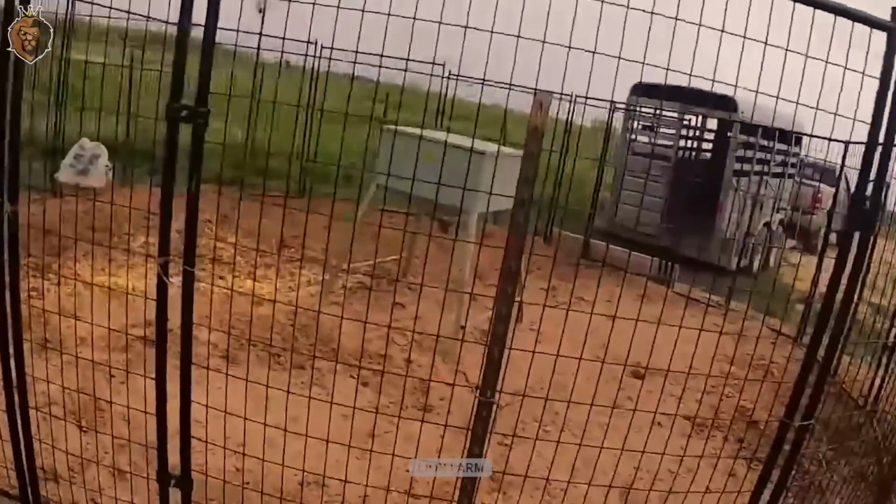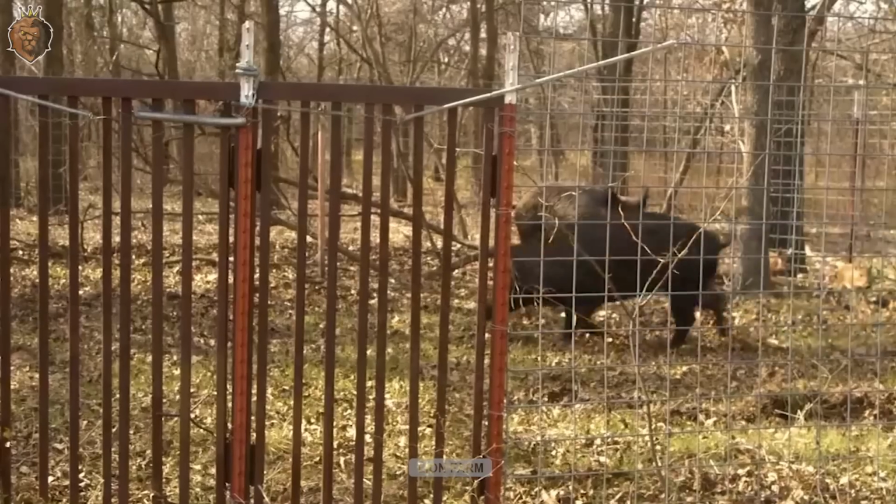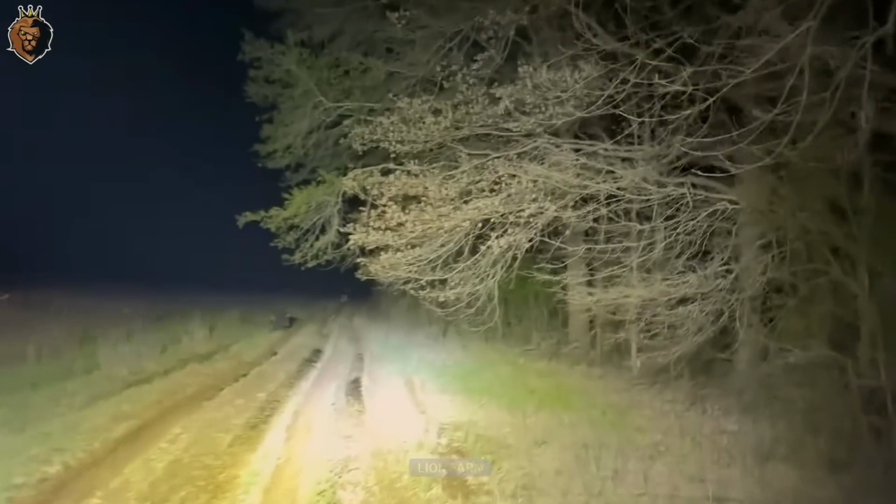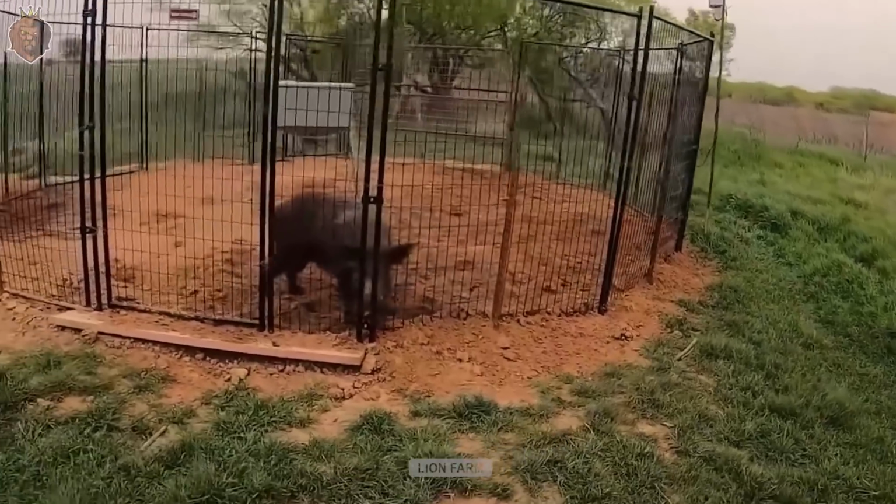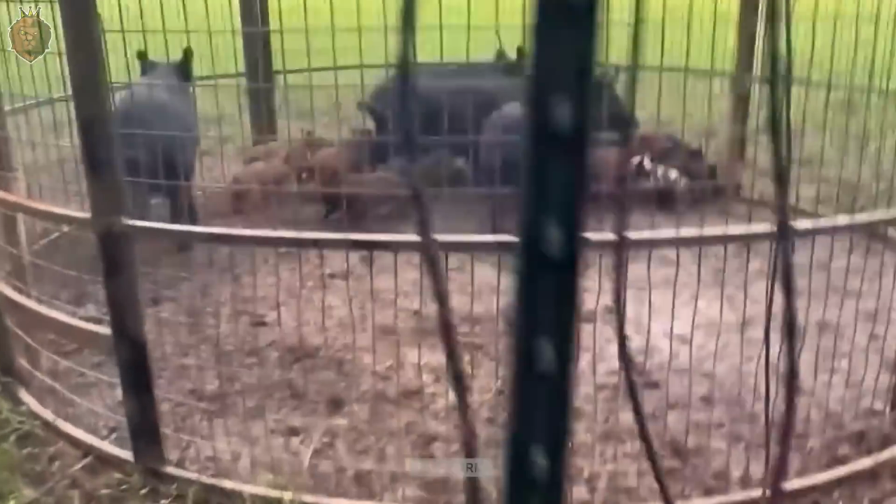Looking at the boars, both large and small, held within the traps, Joe reflects that though they are pests that must be controlled, they are still creatures of the wild. Human intervention in nature must come with responsibility and deep understanding.